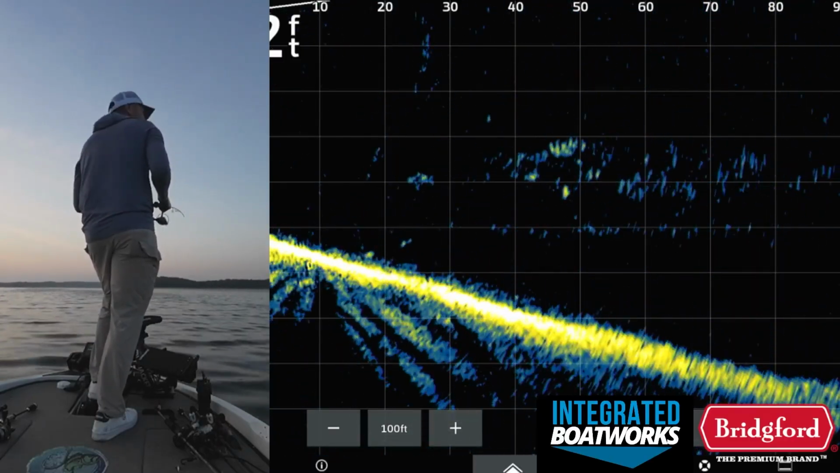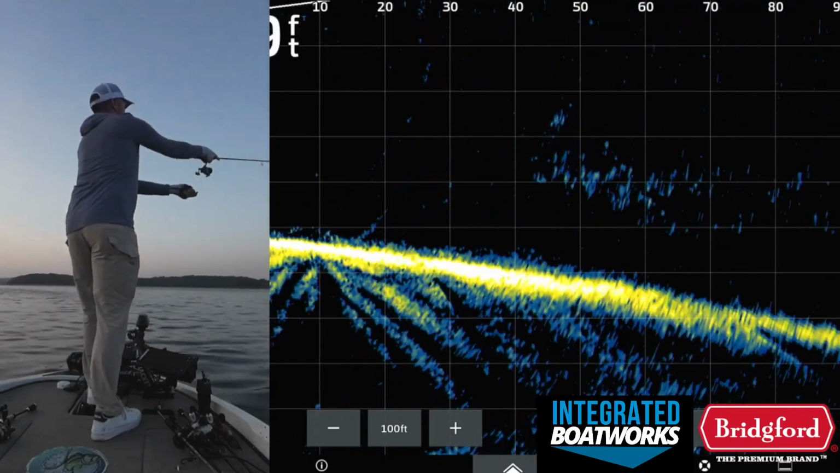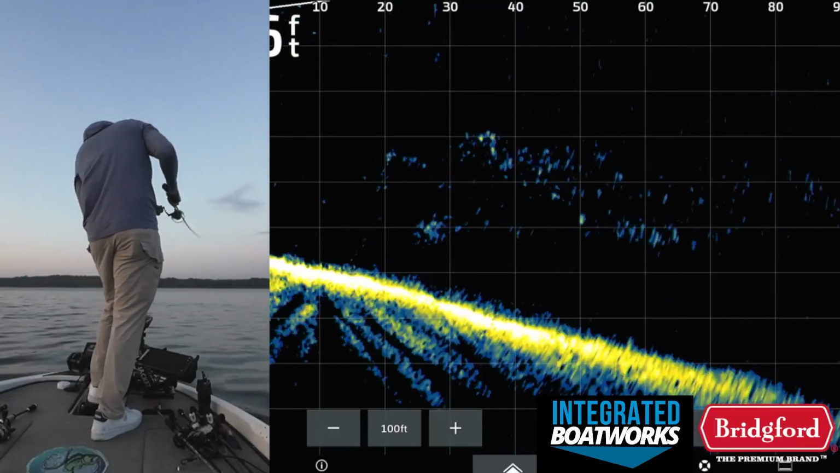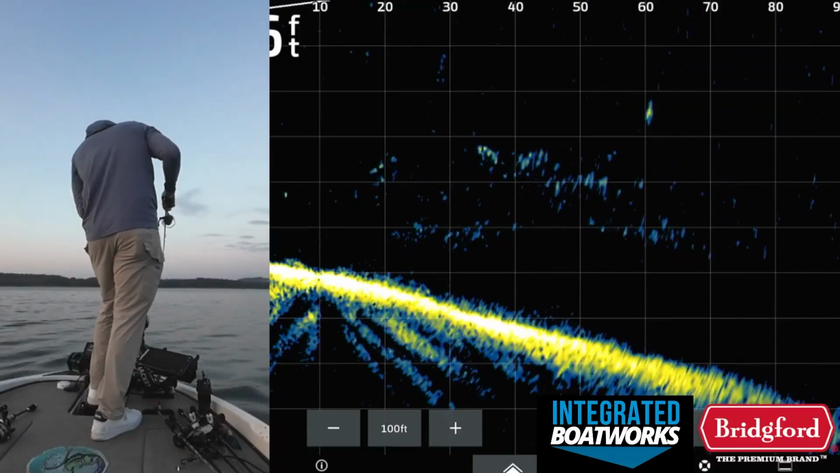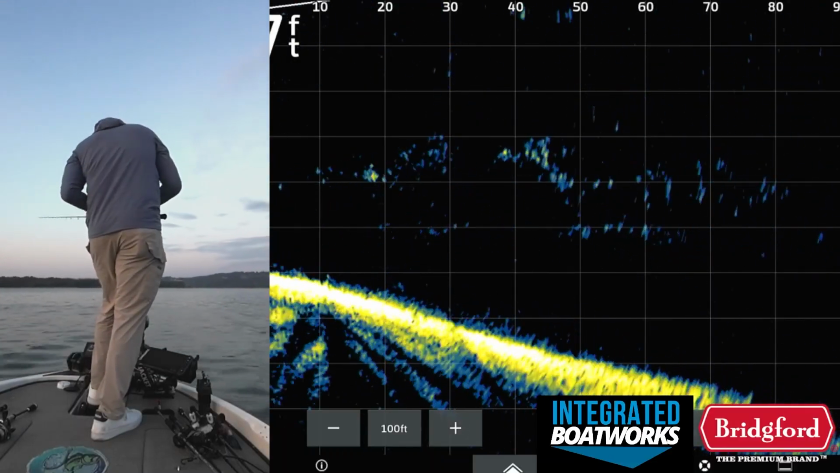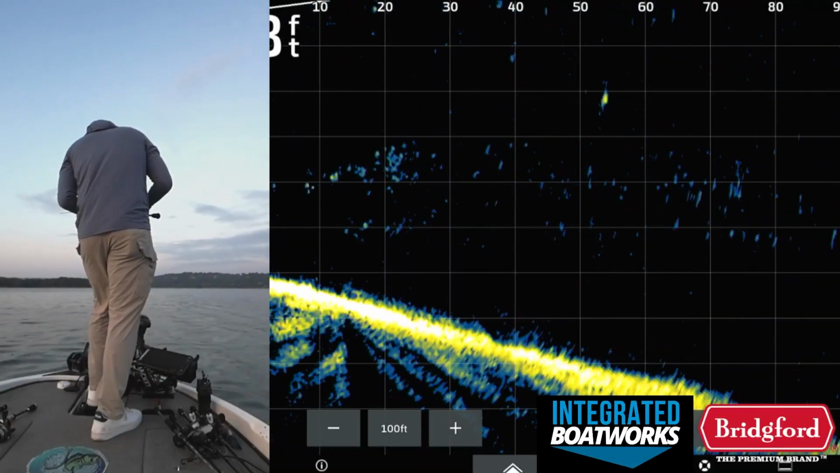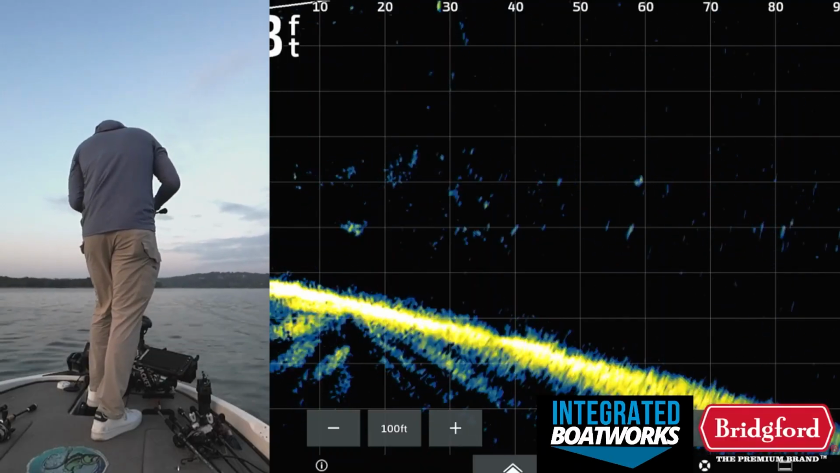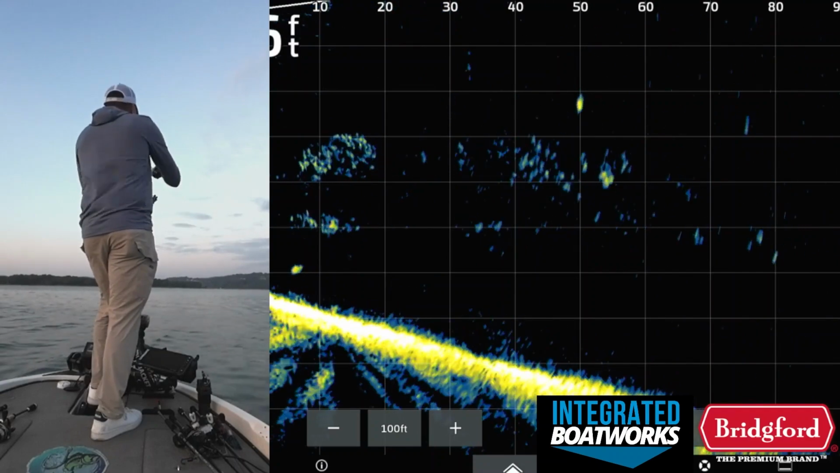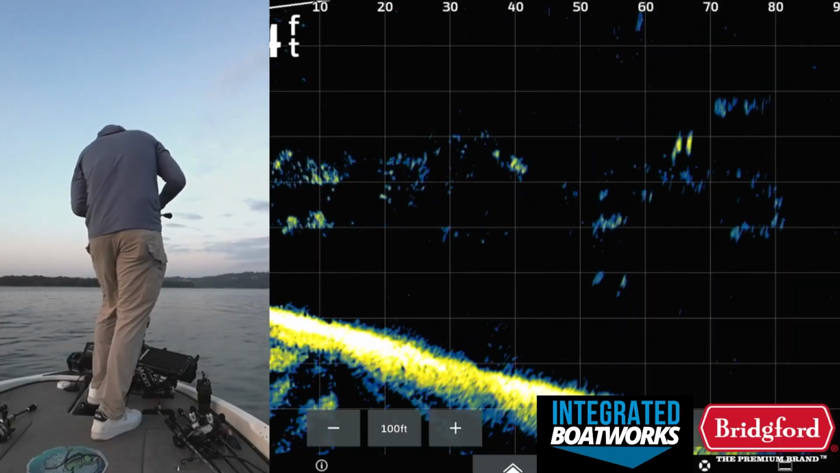Fish busting over here. Couldn't reach him, dang it. There we go. See that? There's a fish right there, 70 feet out. I've also been catching a lot of these roamers recently, like that fish right there that's at 50 feet. Didn't get a good cast on him. Where are you running? There we go. It's probably a good cast.